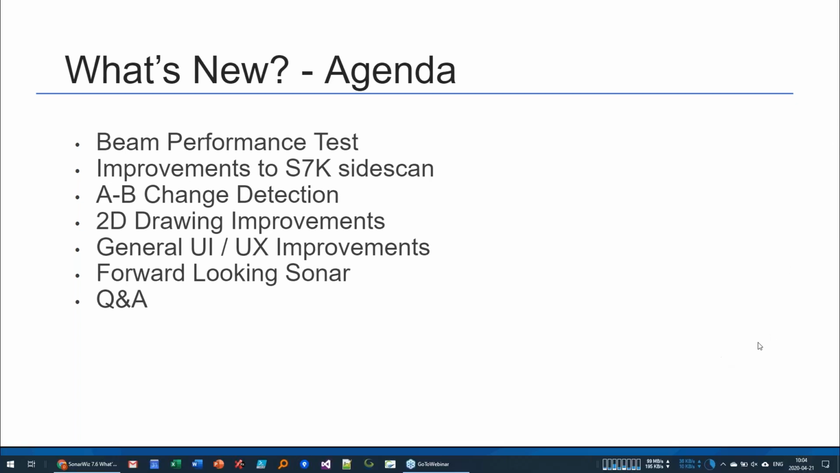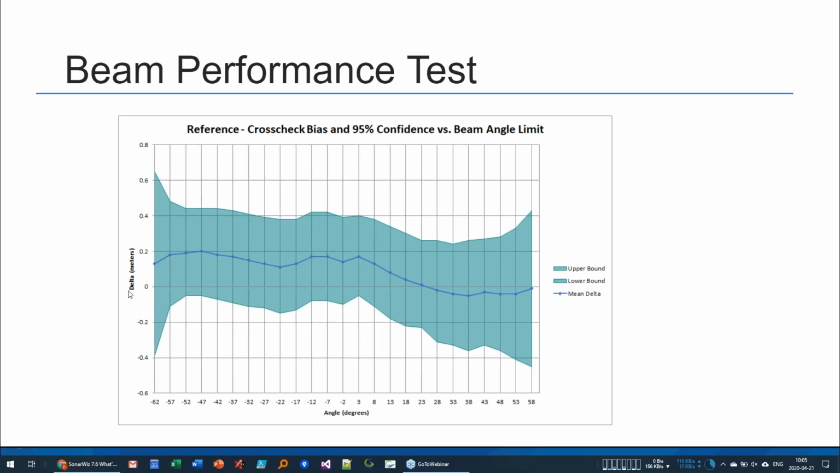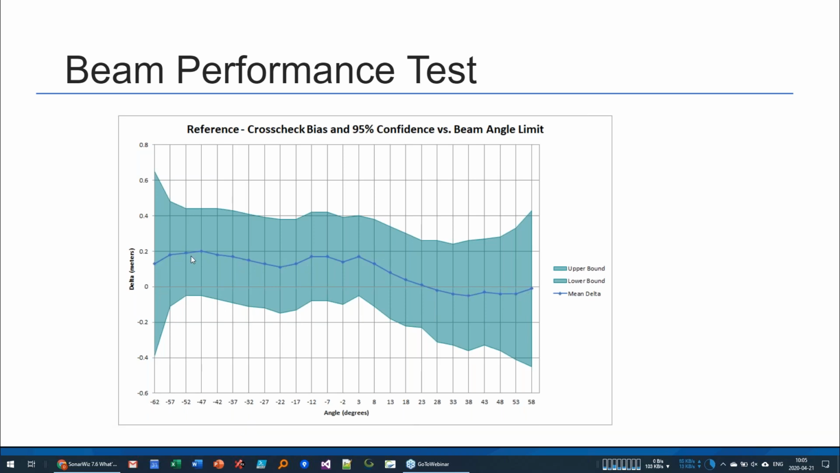So if there aren't any questions, I don't see any yet in the box, so I will talk about our beam performance test. The purpose of a beam performance test, again, is to try to make a cross-section of your sonar. What you're looking at here is a chart that shows your beam angle, a swath, from -62 degrees to +58 degrees. And then the line indicates what the mean difference is between soundings and a reference surface. And then the shaded area here shows the 95% confidence interval of that measurement.